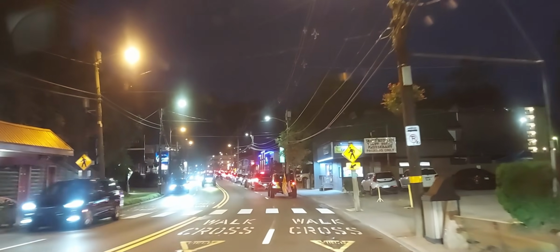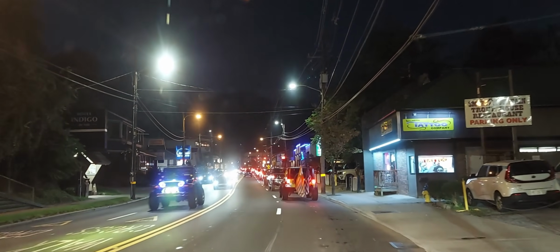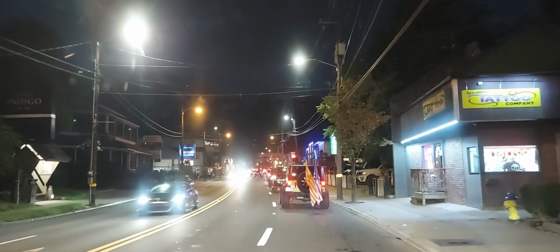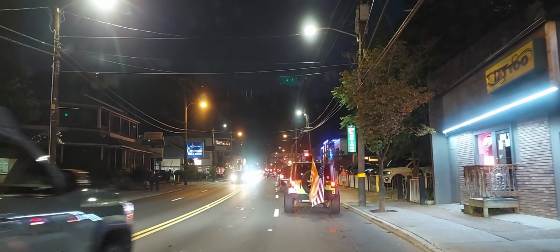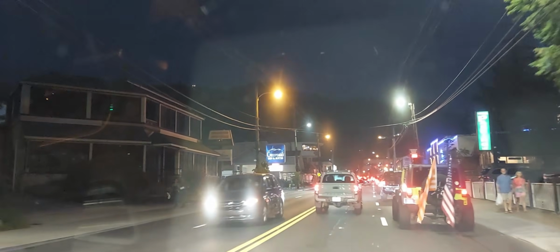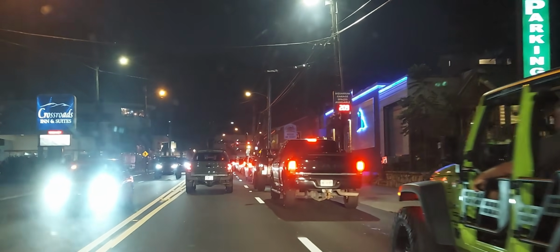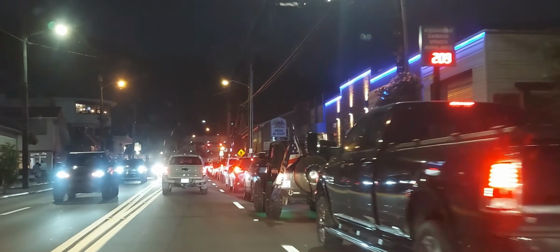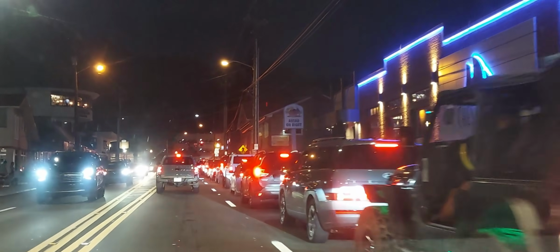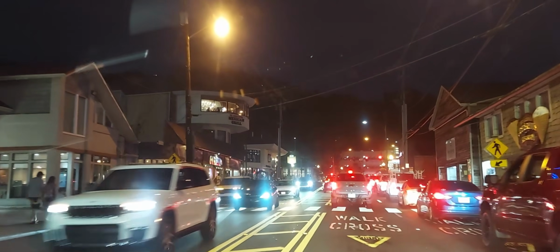Quite a crowd here tonight. Gonna scoot on over. And the window's crystal clear. The camera lenses are crystal clear. But there's the traffic on a Saturday night.